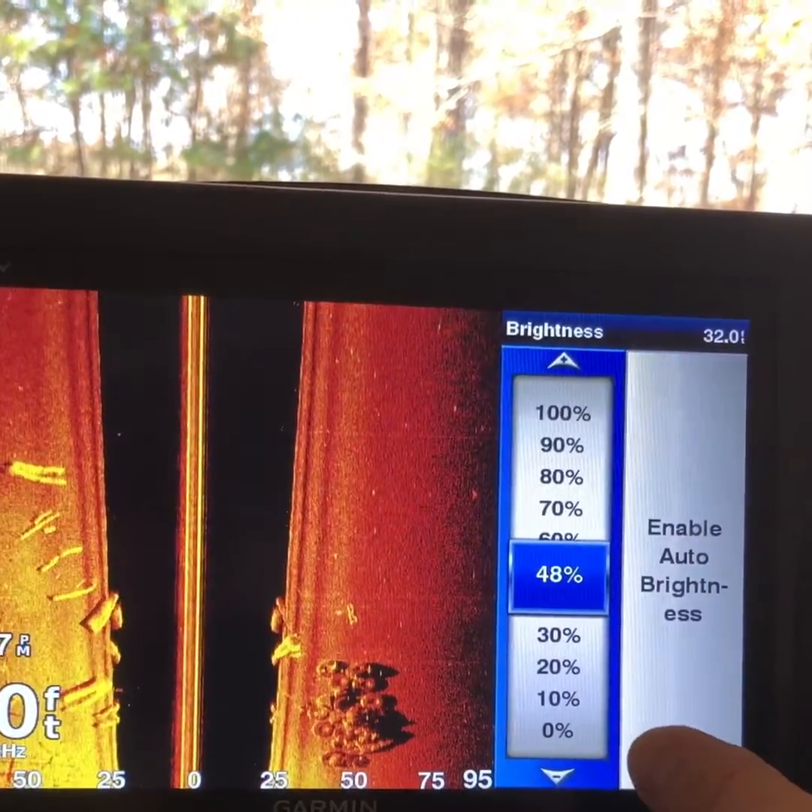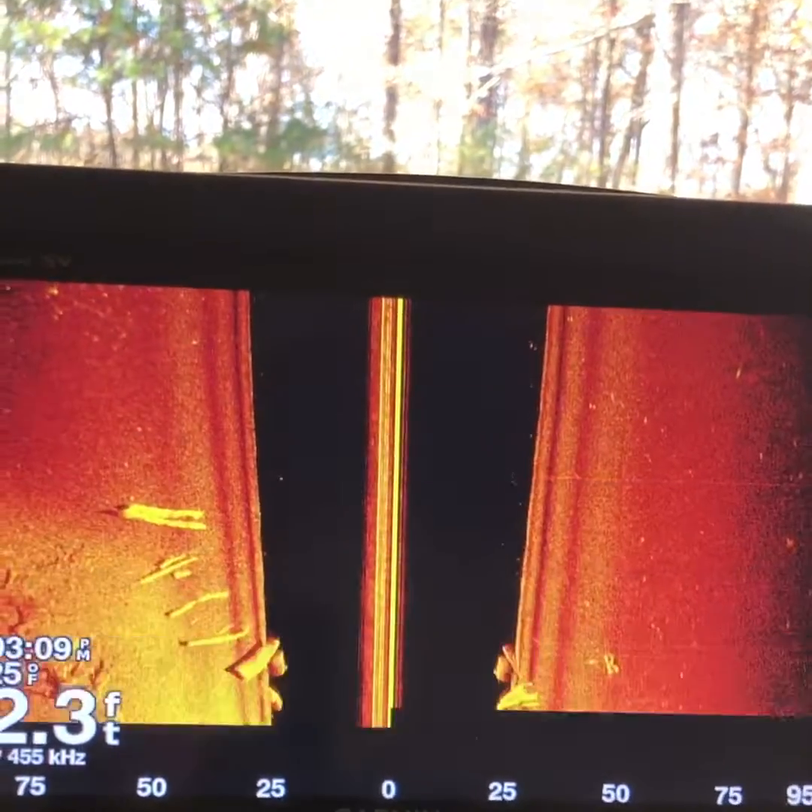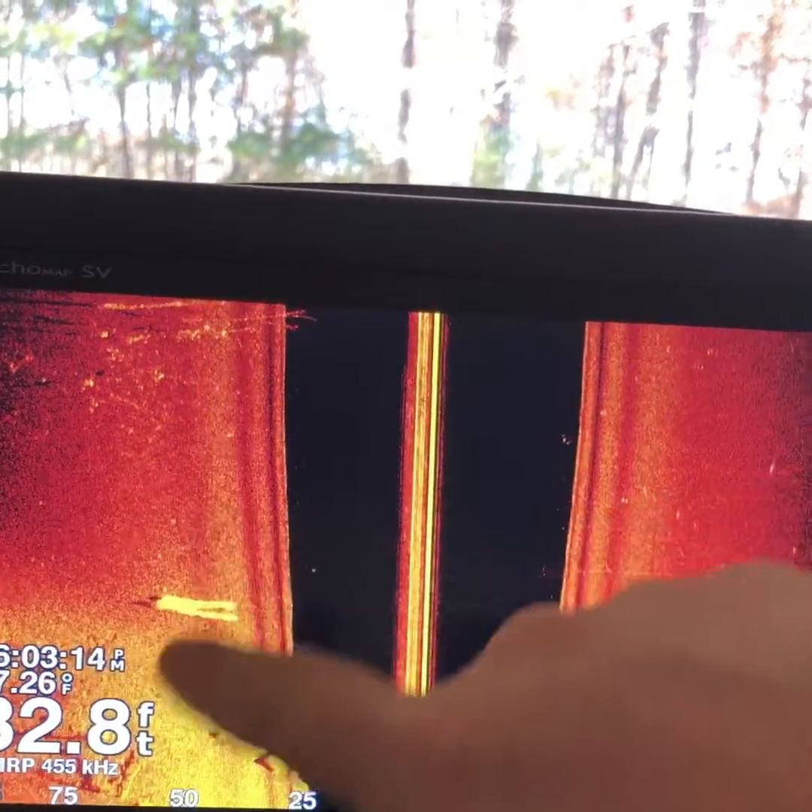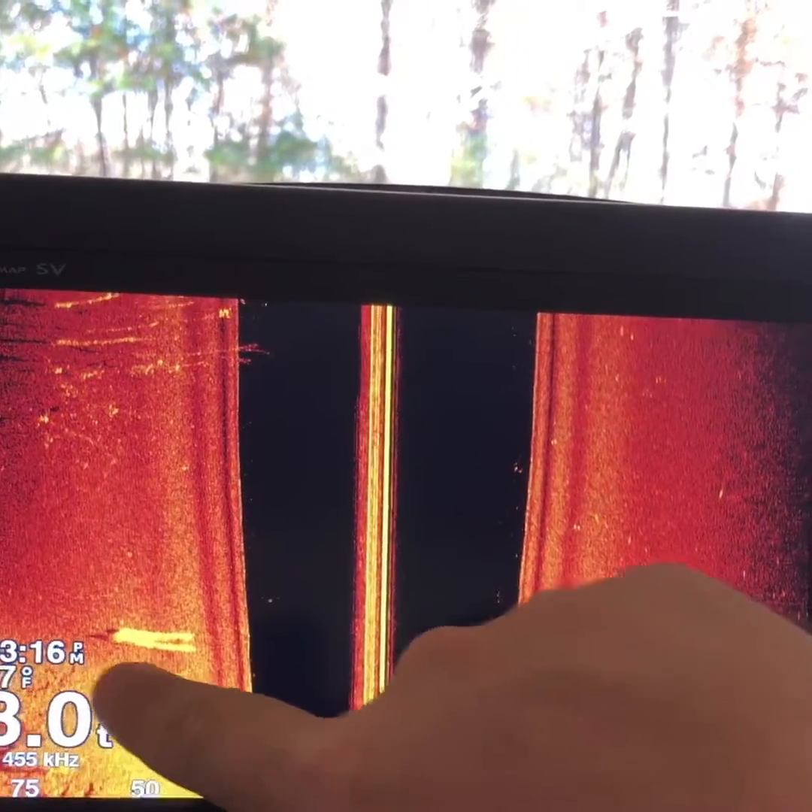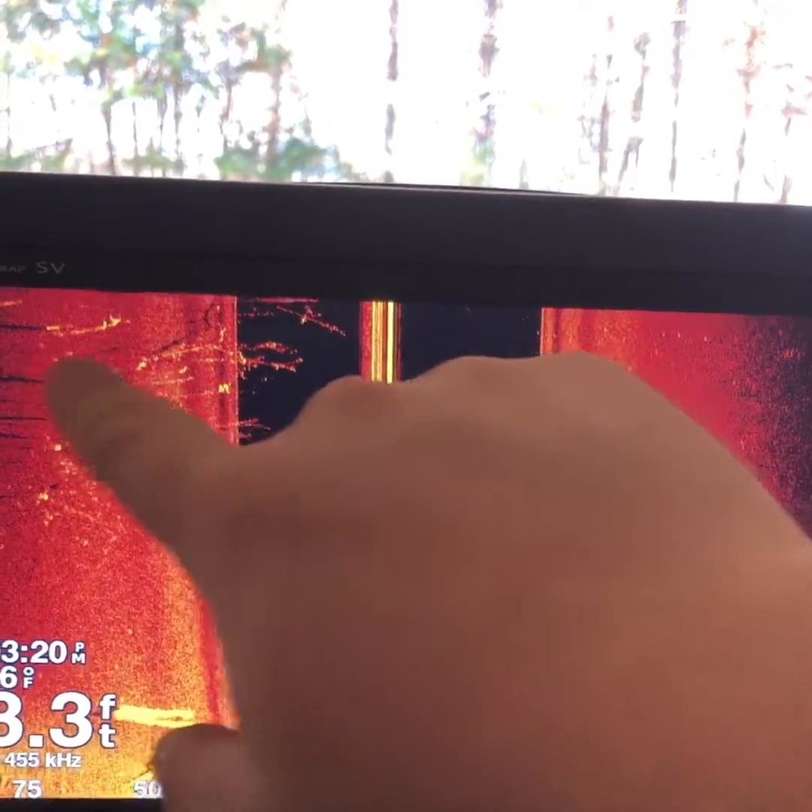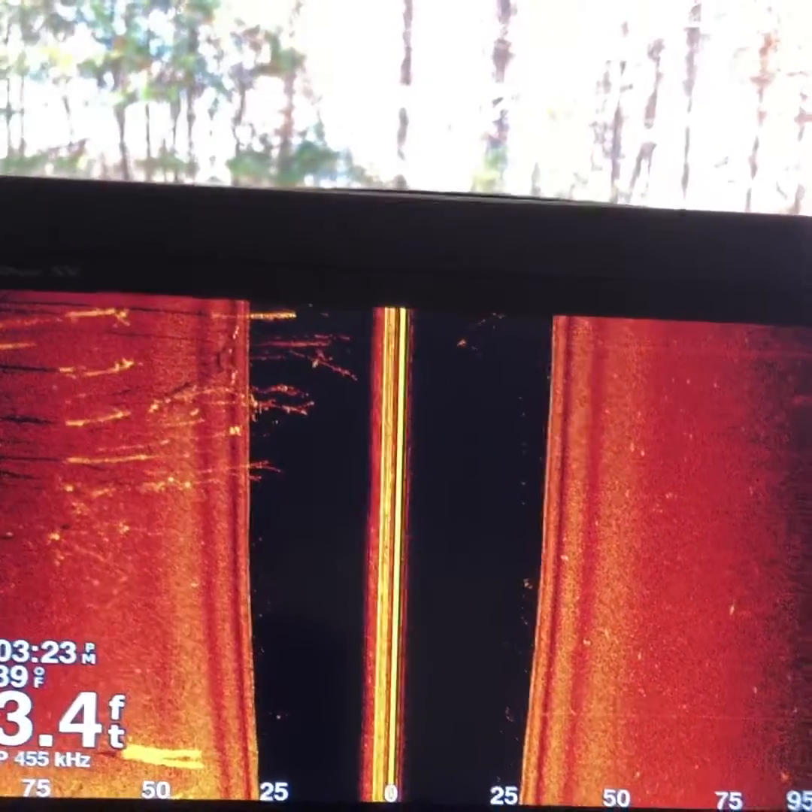About 48. There we go. So at that 48, I'm getting a good return off the bottom. You can see where it transitions from hard bottom to soft bottom. Okay, we got standing timber, 33 foot of water.